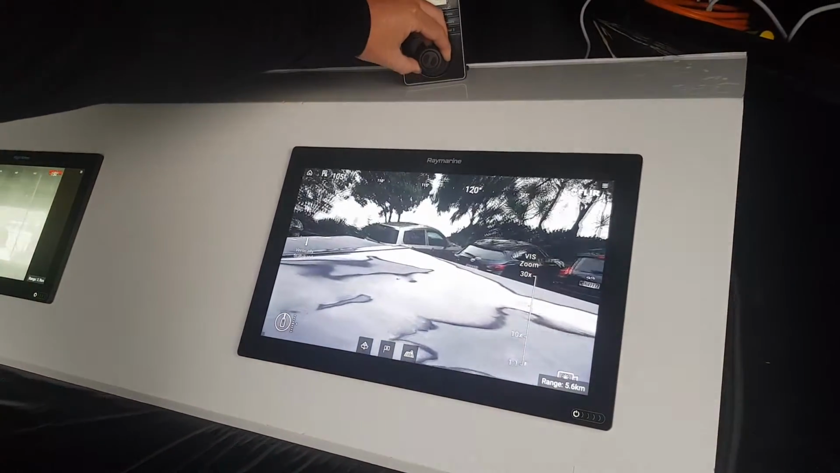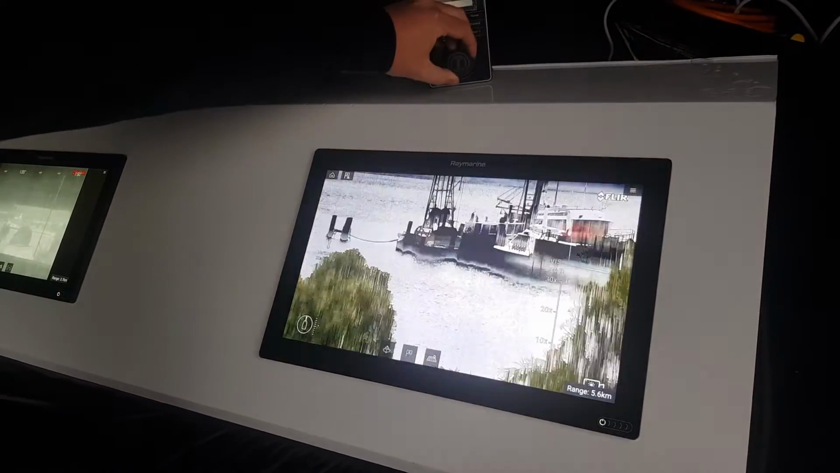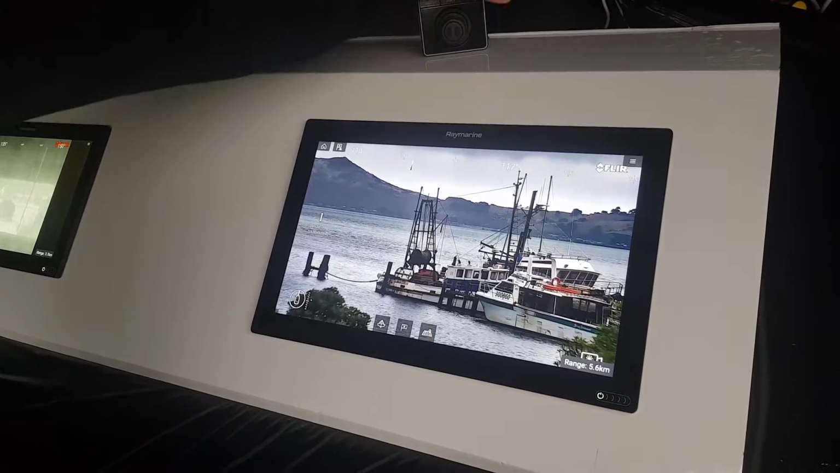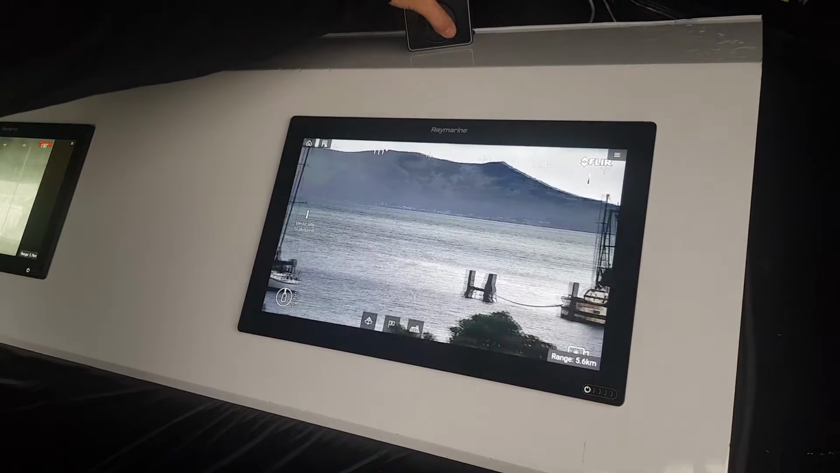Most people would have maybe a 7x50 or 10x42, so that's probably about 10 times. That would probably be likely what you'd expect to see with binoculars, that sort of range.